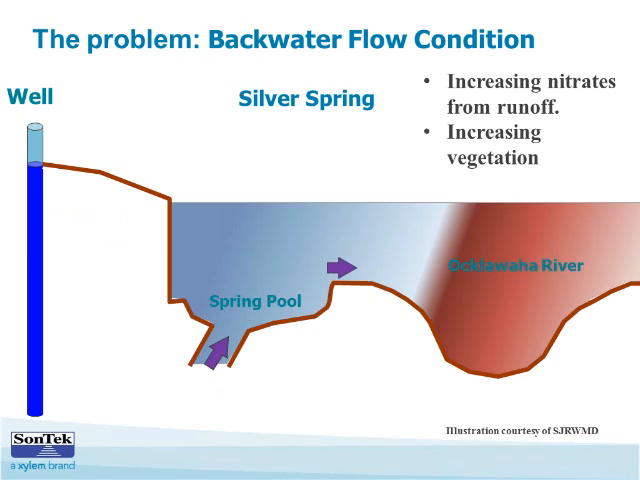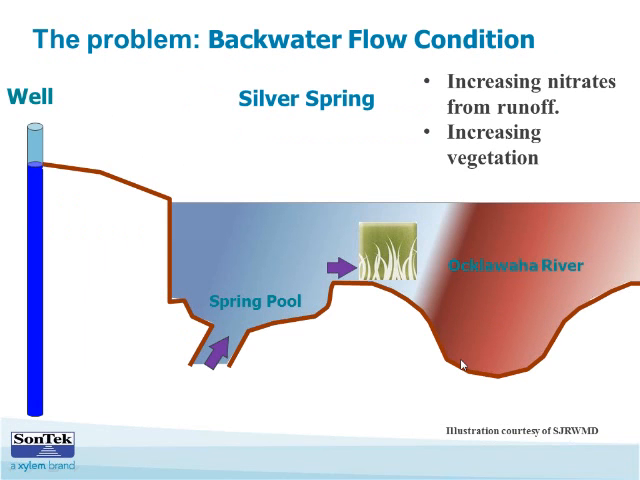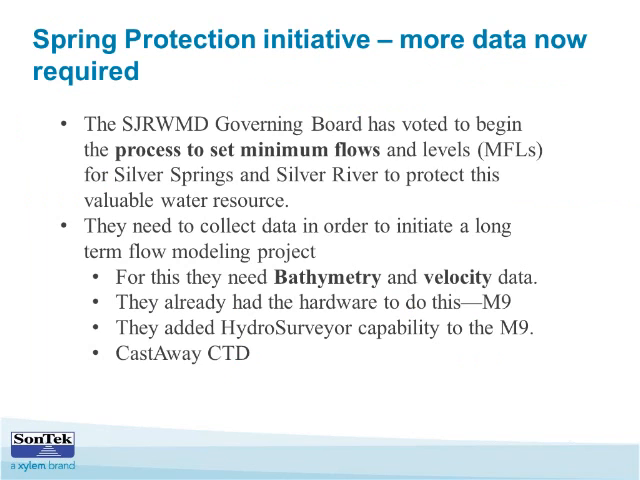However, currently they believe that increased nitrates from runoff are causing increased vegetation in the river adjacent to the springs, which is causing this backwater flow condition. So there's an increase in head, which in turn puts back pressure on the spring, and then the spring doesn't flow as much. Not as much water flows into the spring pool and then into the river eventually.